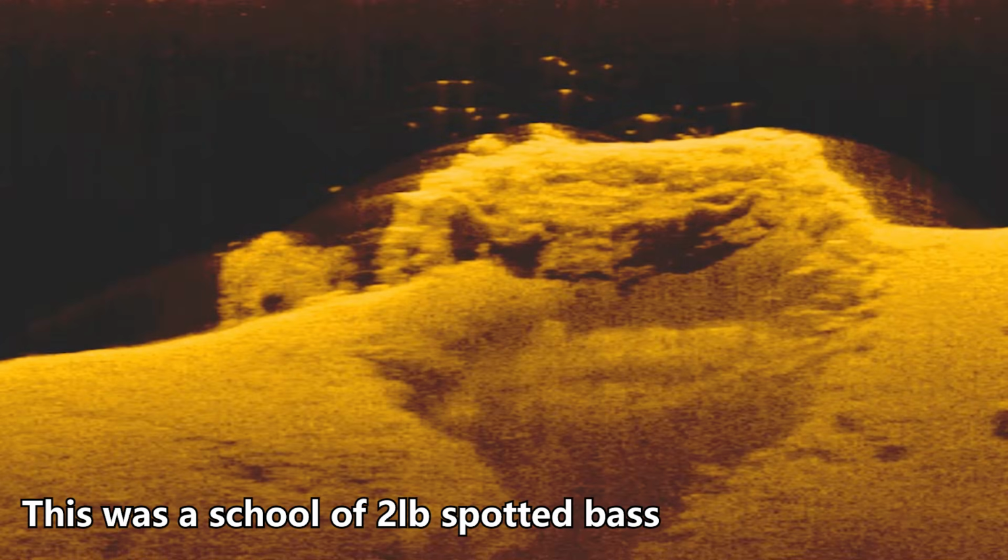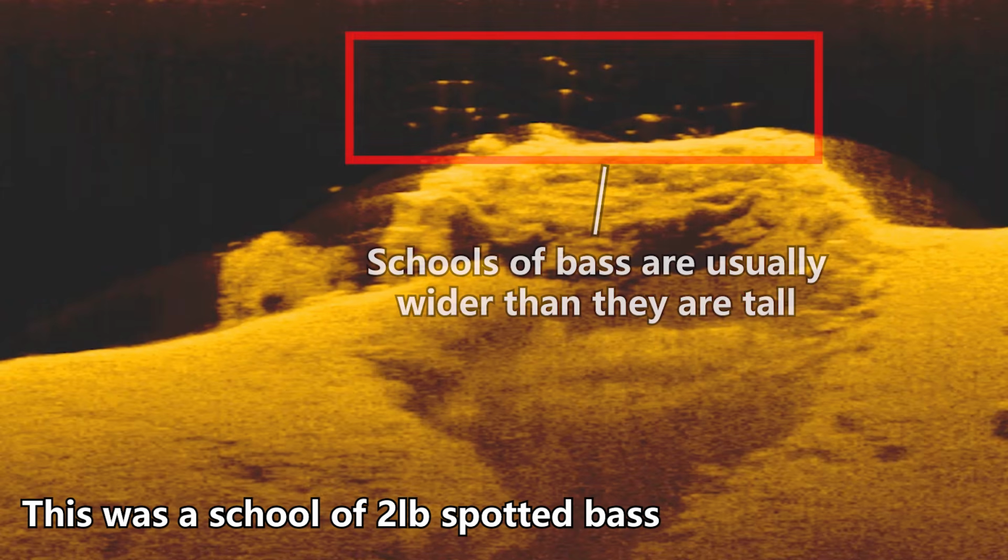And the last indicator that a group of dots is bass and not another species of fish is if that group of dots is spread more horizontally than vertically.